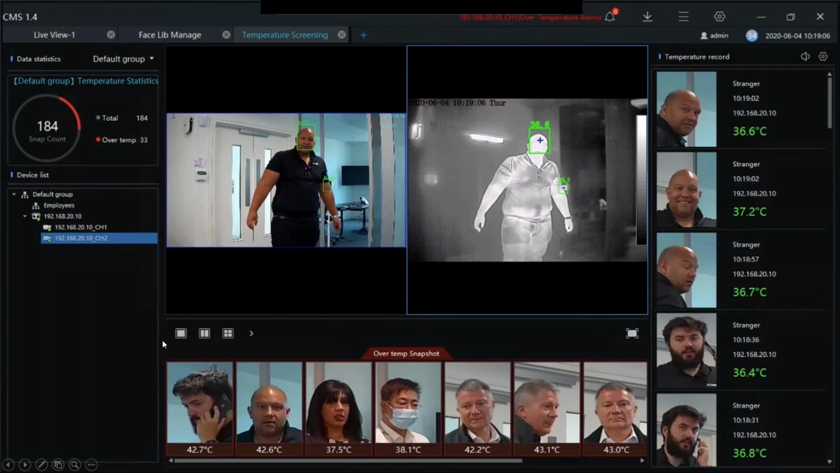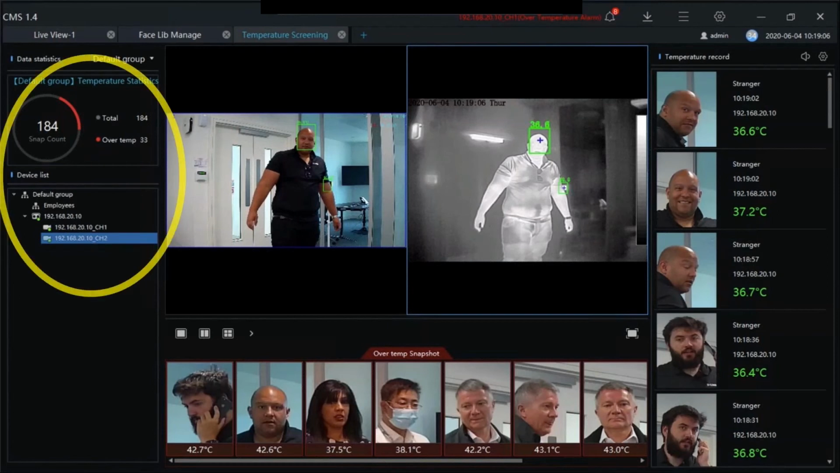The actual software on the system, here's just a couple of screenshots of the one that's set up in our EHQ office. So what you can see on the left hand side over here is a count of the number of people that have been scanned so far. I take it, Craig, they're on the left hand side. Correct, and it breaks it down into a total amount of people and the total amount of people that were over temperature as well. Because you can actually have multiple cameras of these, then you can actually select what kind of imagery is coming from which camera as well, or multiple cameras if you want to.